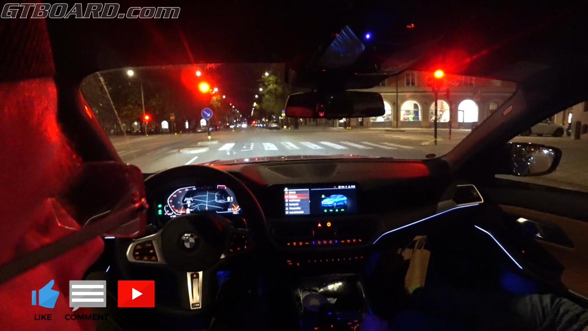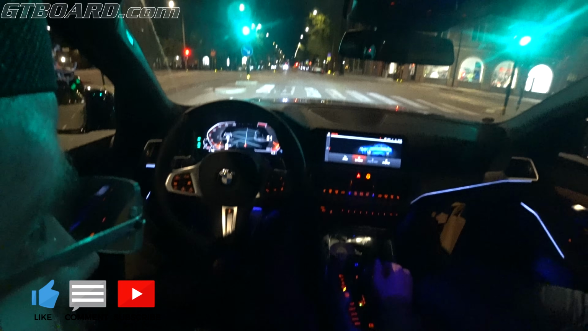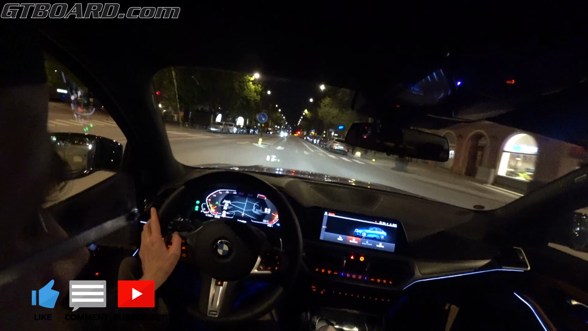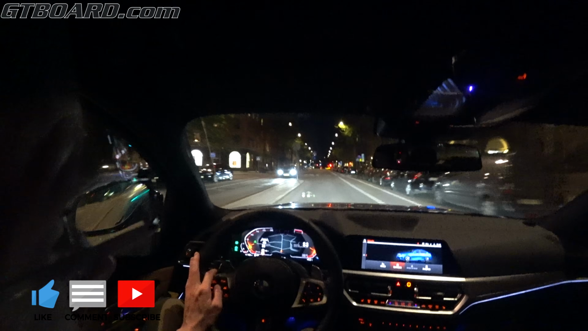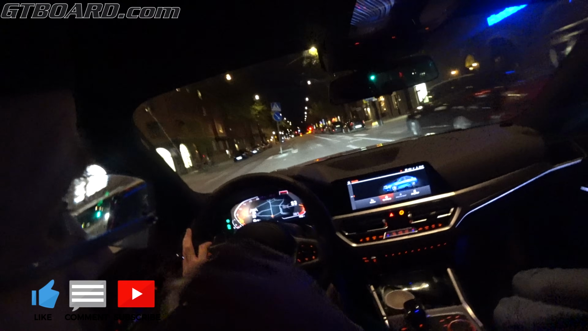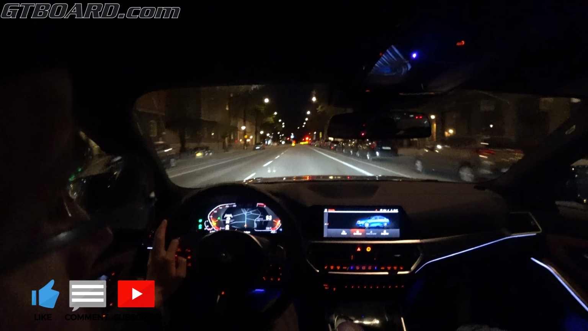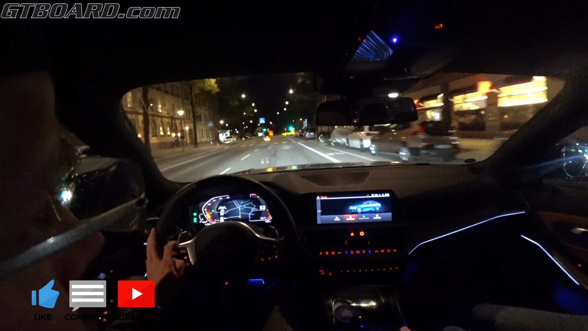I mean, it's a 3 Series for the brain. Maybe it's a bit too sporty considering the power. I could have easily a M340 with softer suspension than this, but just have the additional power. It feels like it kind of dies off at higher speeds.